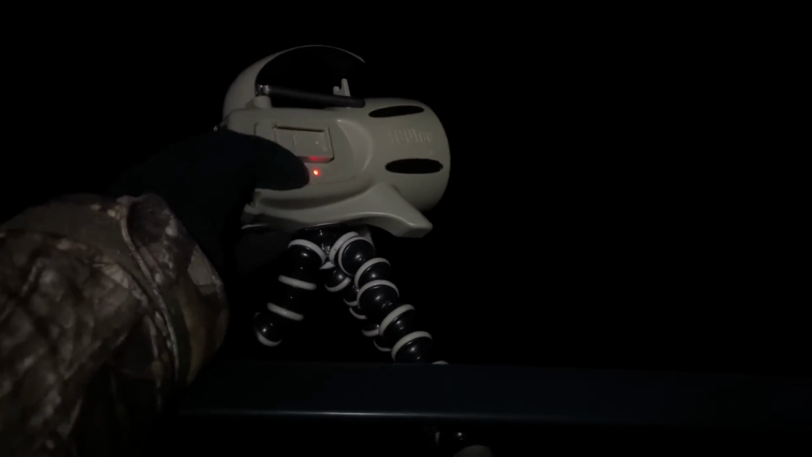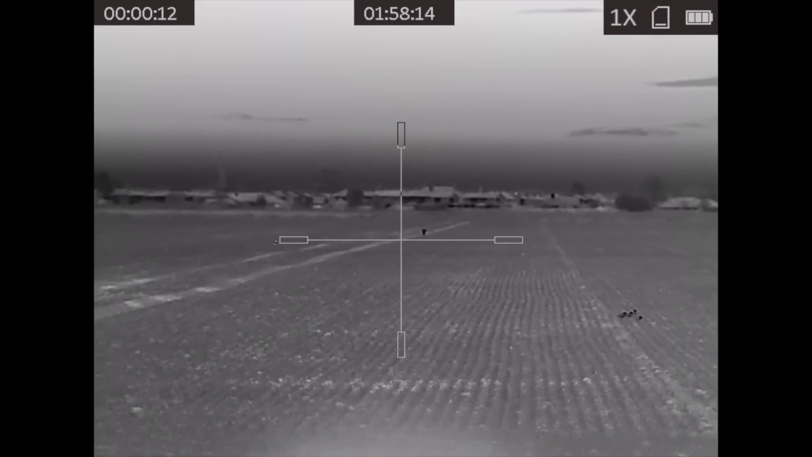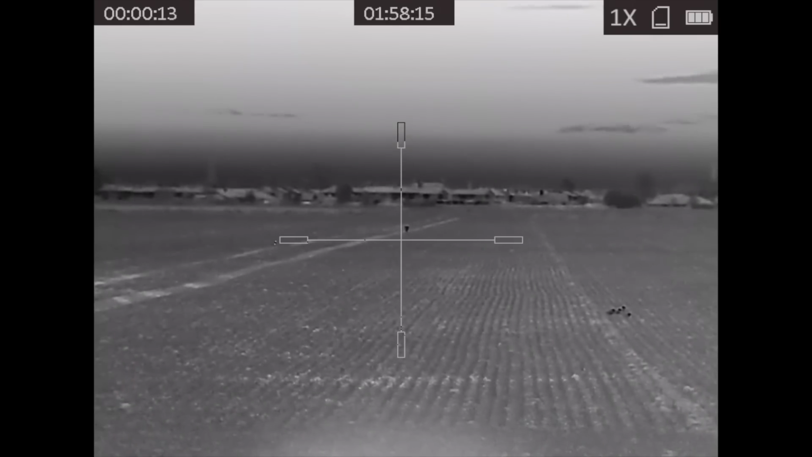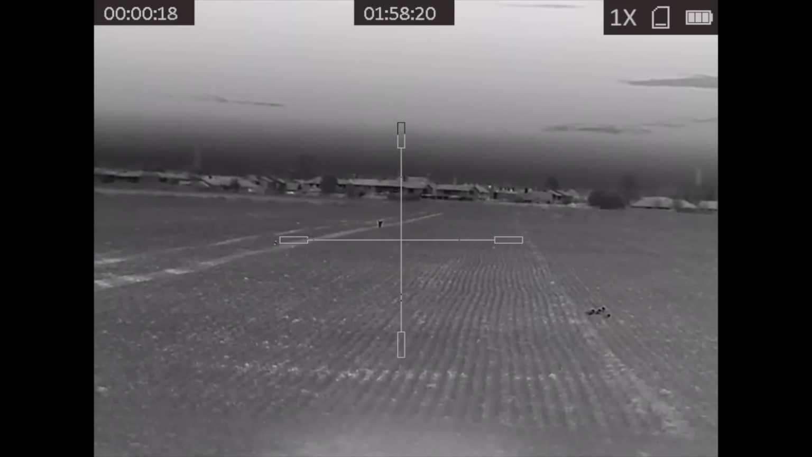Now, reed callers and lip squeaking are very effective methods of calling in foxes at the right time, but so too are electronic callers, and I find that sometimes you can call them in from great distances with that extra volume. As we exited the recent mating season, myself and Rick were out here, I think this was still in December,